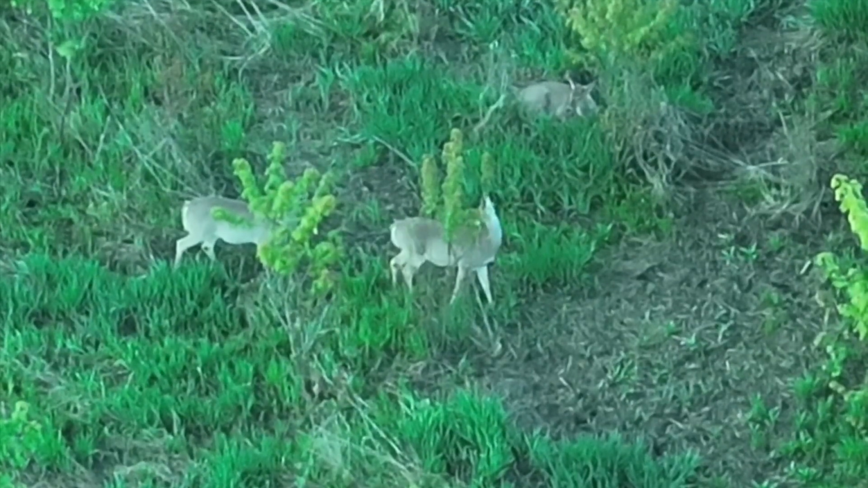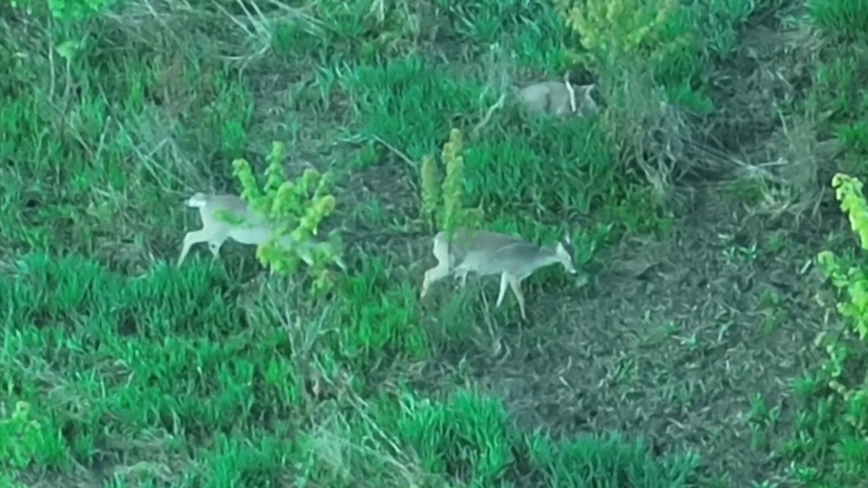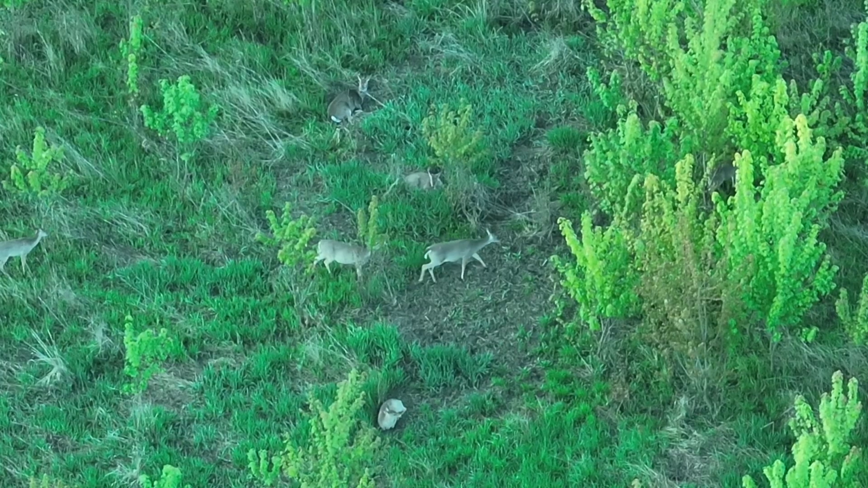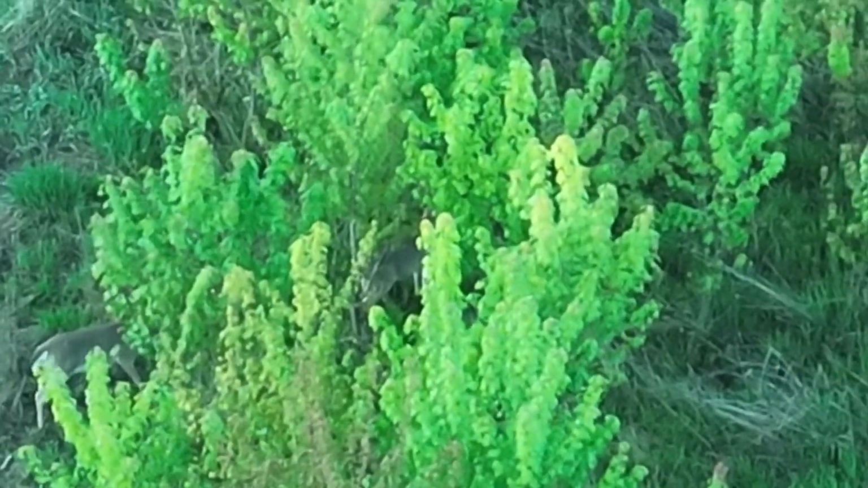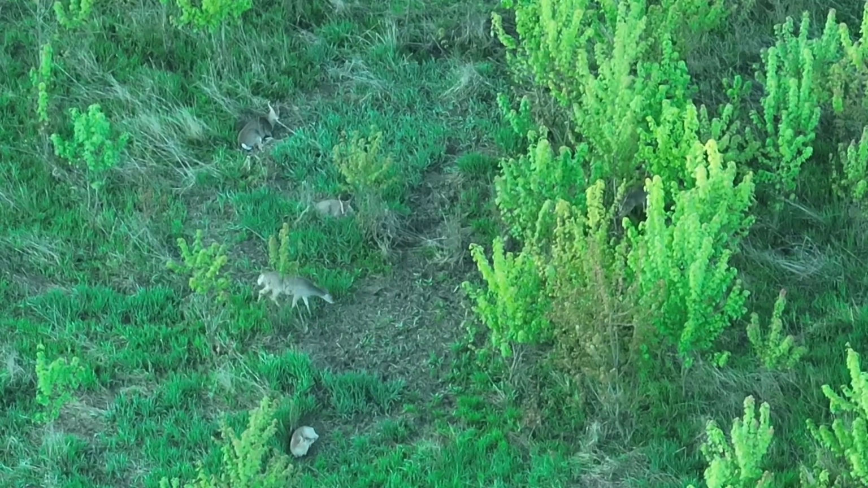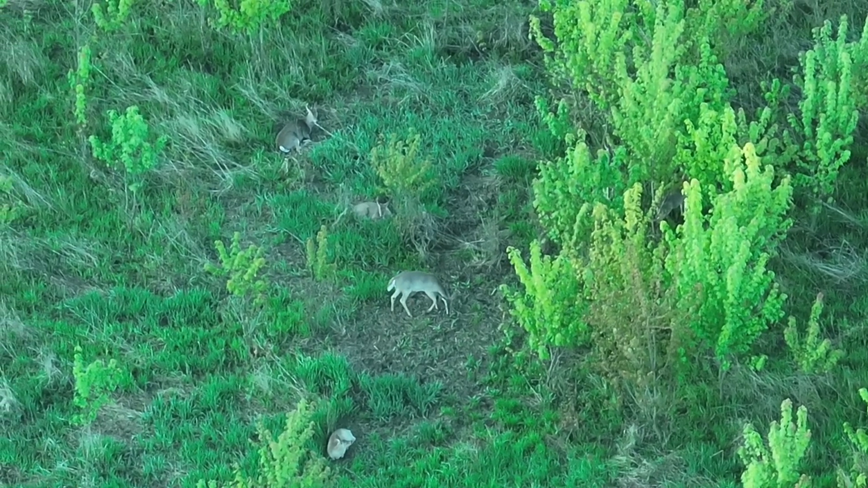I zoomed in on these two. Watch this. He knocks the branch down, chews on it, and then he's going to let go of it and whack his brother in the head. Watch, boom, hits his brother in the head. So there's at least 6 deer here. There's that one that's kind of hidden in the shrubs back there. But a lot of deer in a very small area right here.